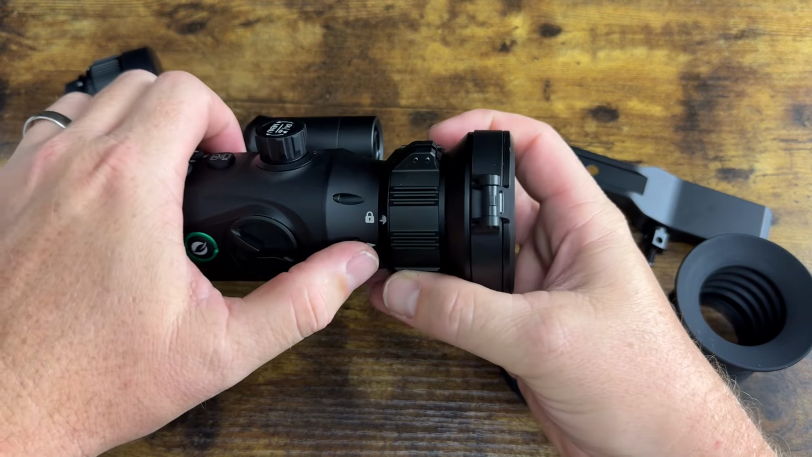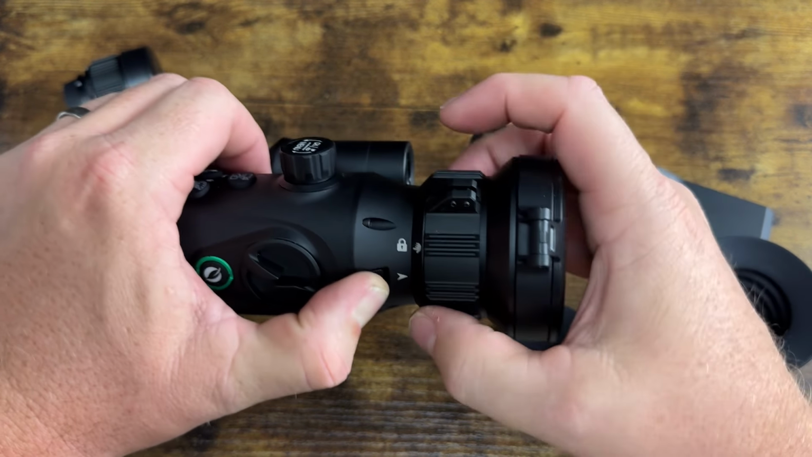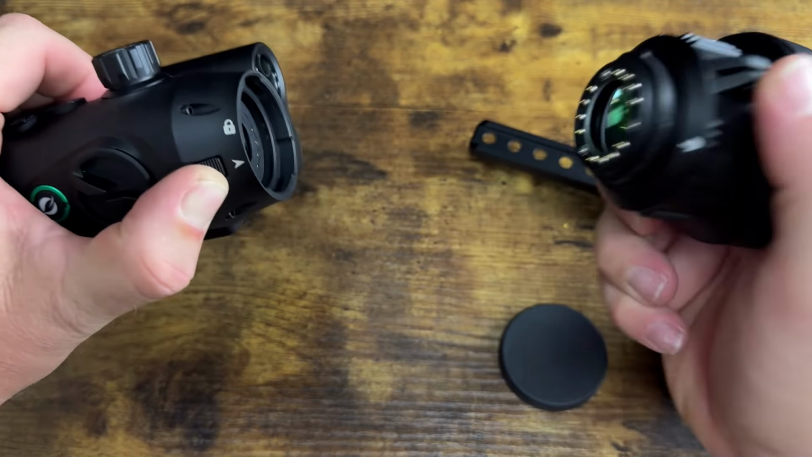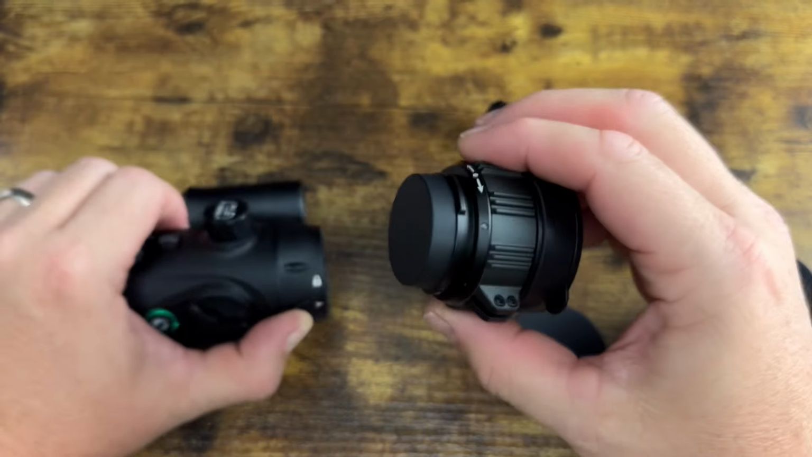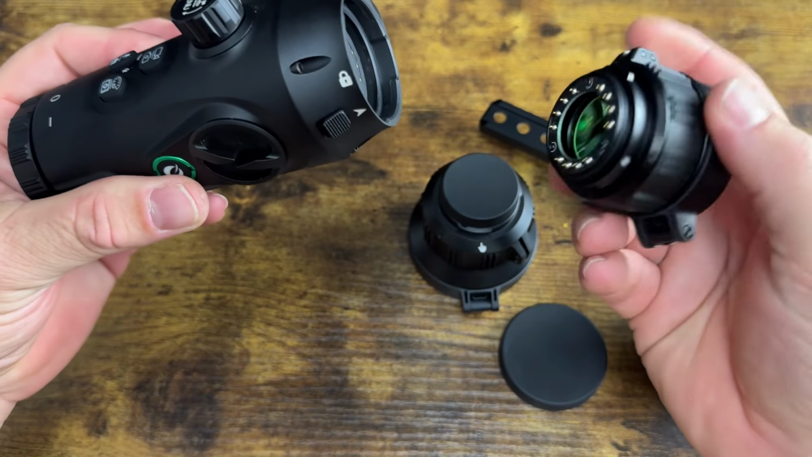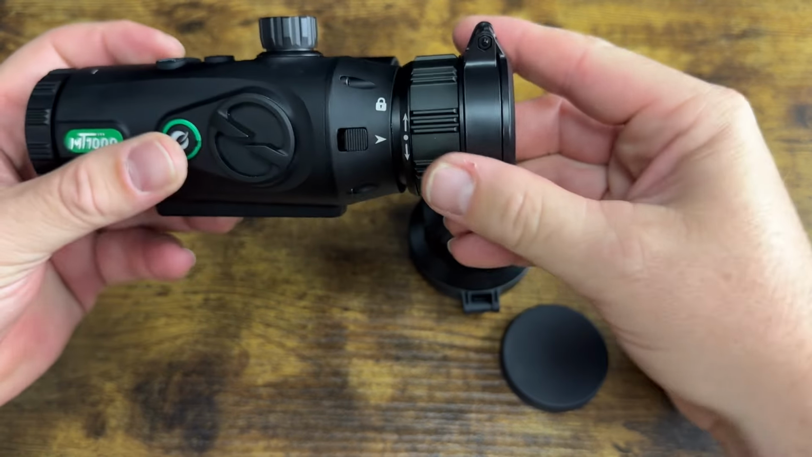So to change the lenses, pull back on this, twist. No, don't twist this. This is the focus. Twist this part, comes right off, and there it is. Then we take the 35 here, take the little cap off. You can put the cap over on this one. You will see, there we go, the dot right there to line it up.